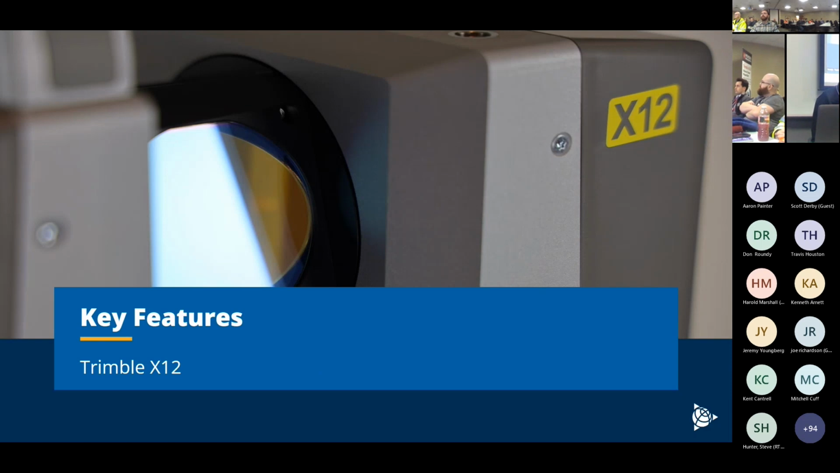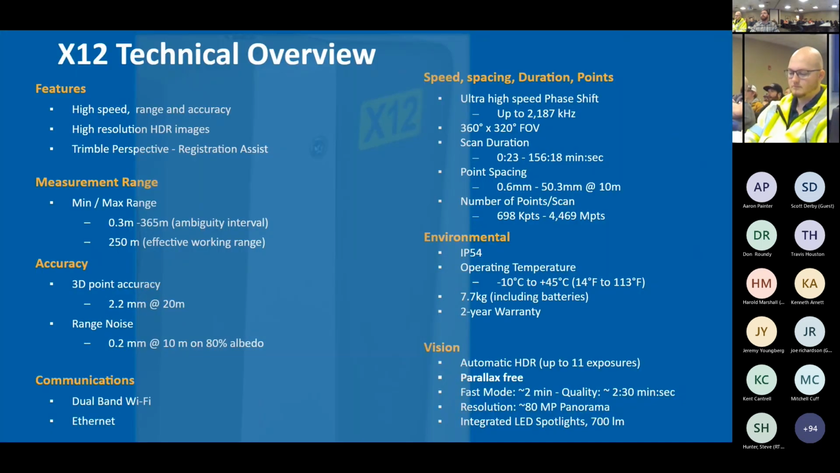So like I said, the X12 is a new scanner that we released third quarter last year, and it sits in the top of the portfolio that we have. Just going to look at some technical overview here. So this is a phase-based scanner. Unlike some of our older scanners, the TX8 or the X7, which we released just a few years ago, that is a time of flight scanner. So you get some differences with the phase shift scanner.